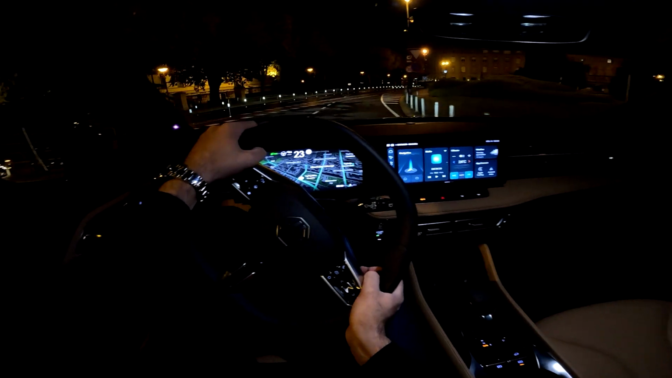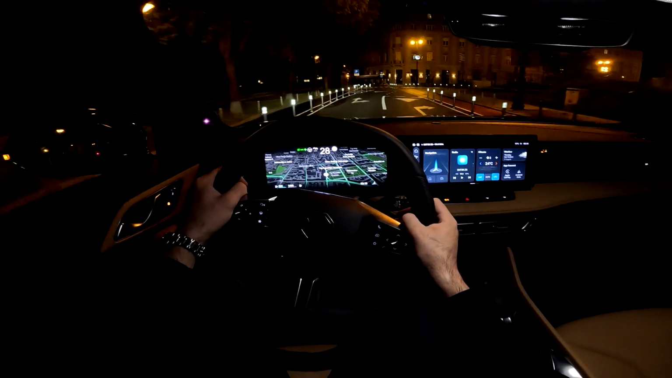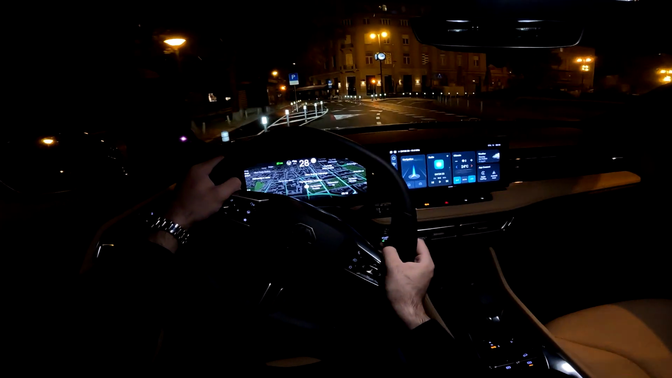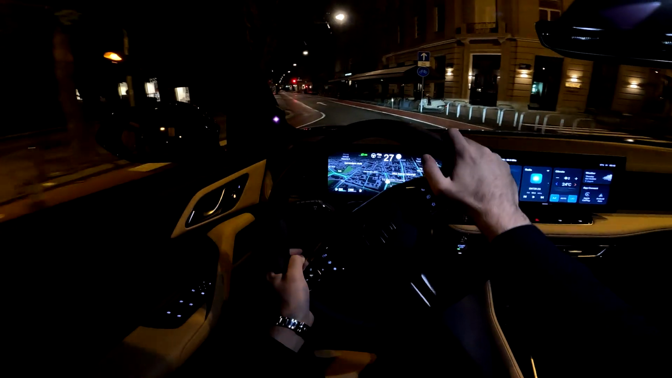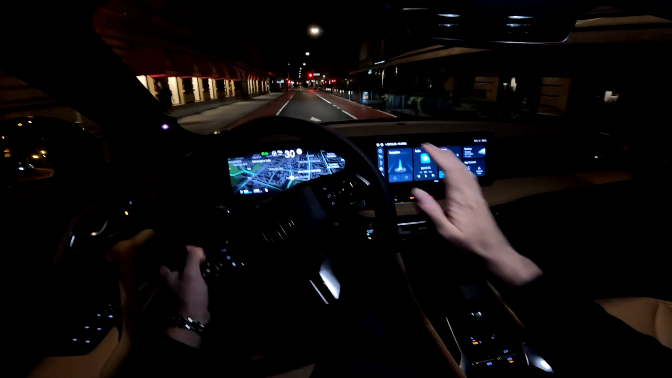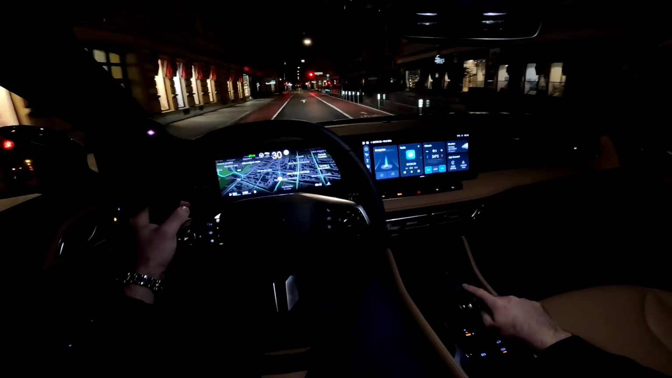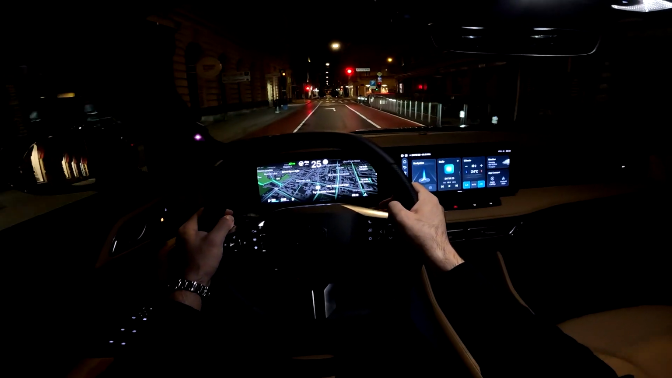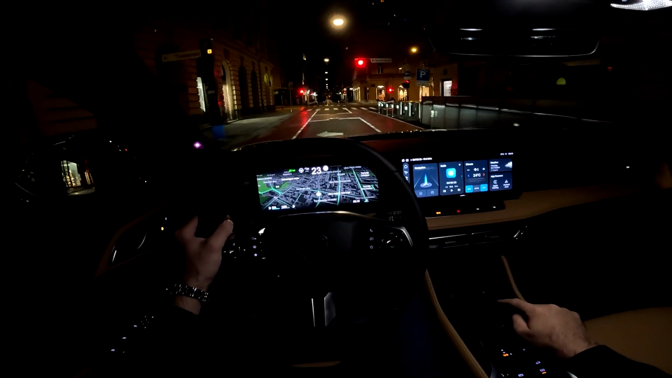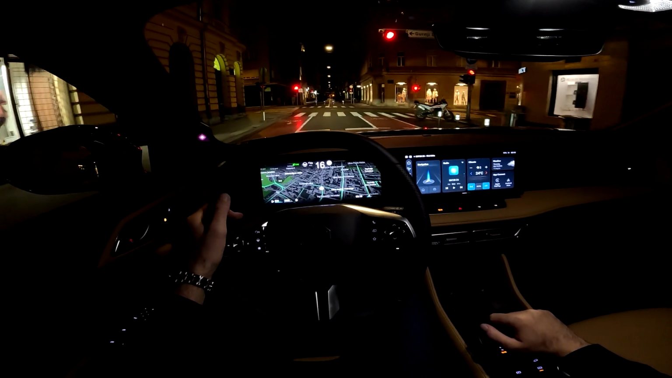And let's start with the specifications of the model in our video. So it's got the 1.5 liter petrol unit producing 169 horsepower, so 125 kilowatts, 275 newton meters of torque. And then the top speed with the automatic transmission that we have here is 195 kilometers per hour. For the manual, it is 190 kilometers per hour.